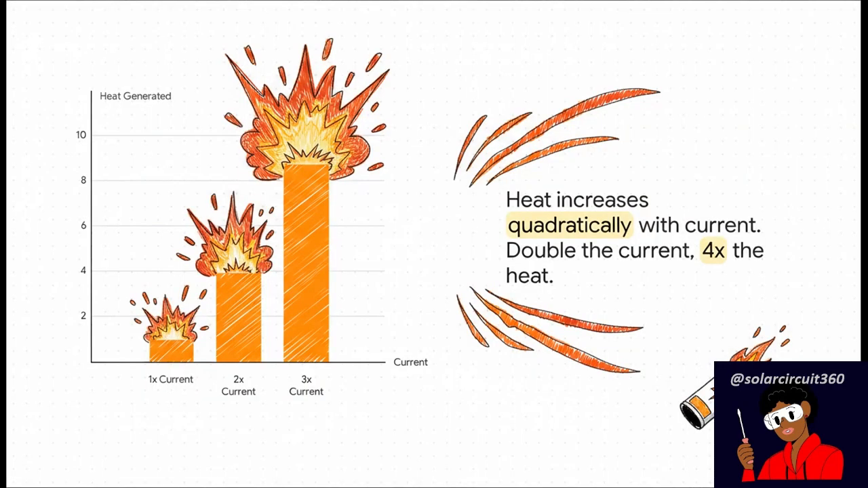This chart just lays it all out, plain as day. If you double the current, you don't just get double the heat. No way, you get 4 times the heat. You triple the current, you're looking at 9 times the heat. The heat doesn't just climb, it explodes exponentially. And that's exactly why a system can seem totally fine one minute and be dangerously, catastrophically hot the next.